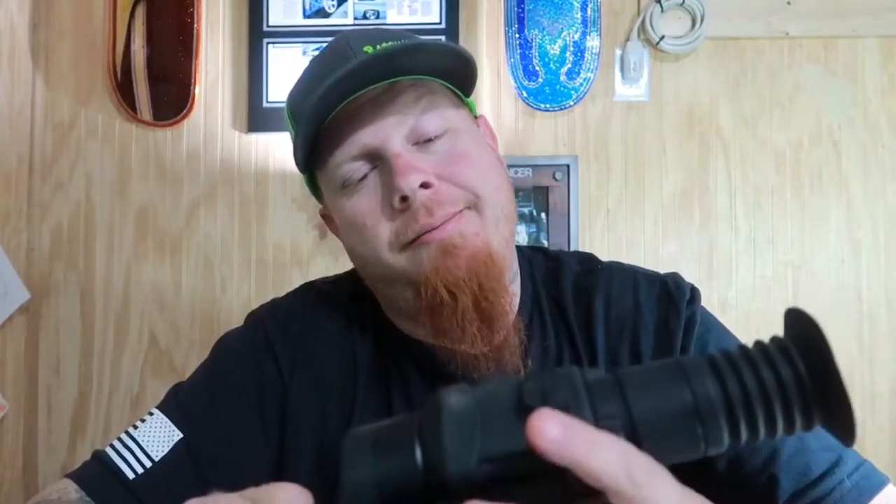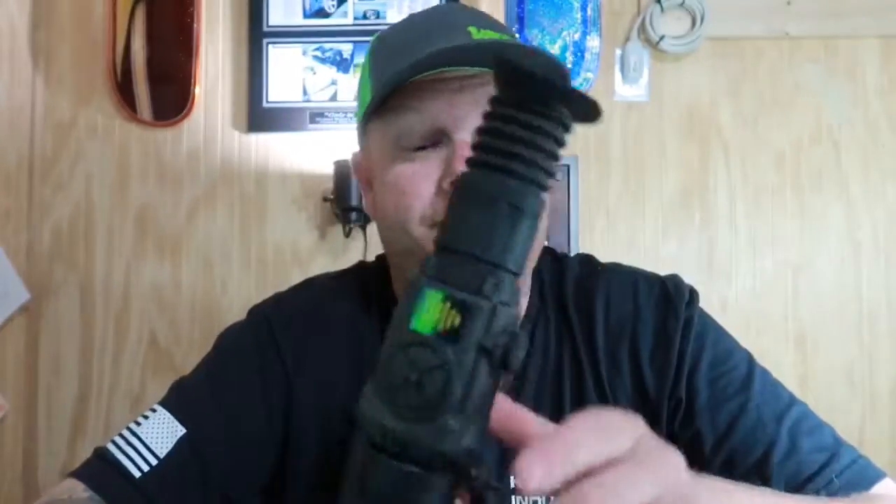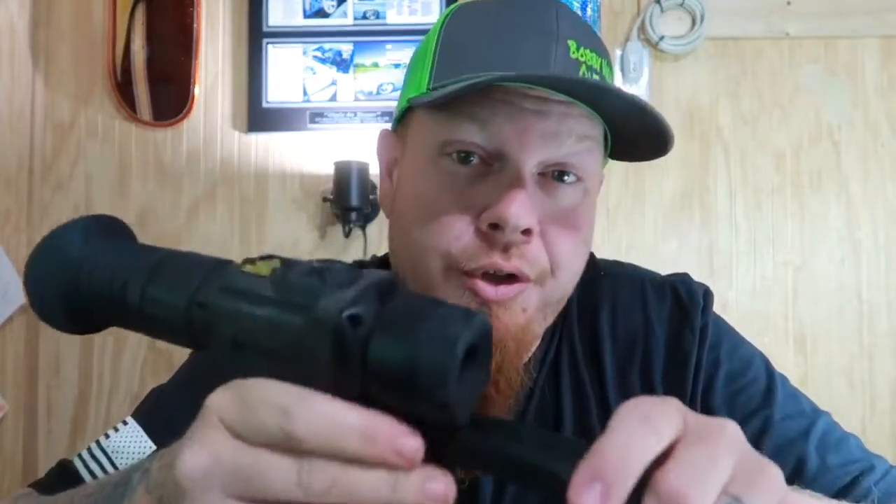That's also pretty good. Okay, so this scope has no video output. So if you're looking to record some of your action when you're thermal hunting or whatever, you might want to keep that in mind. Some people don't care about recording.